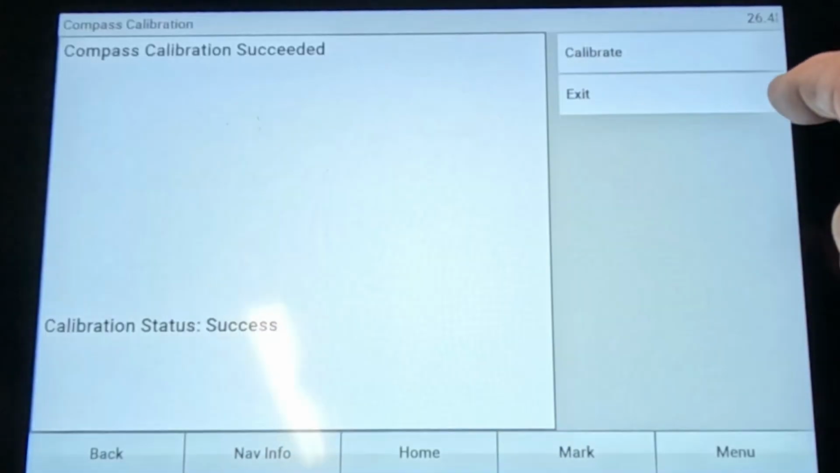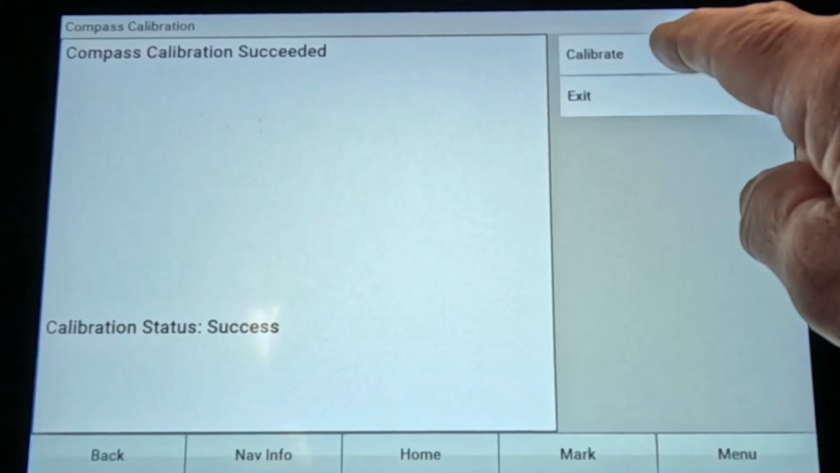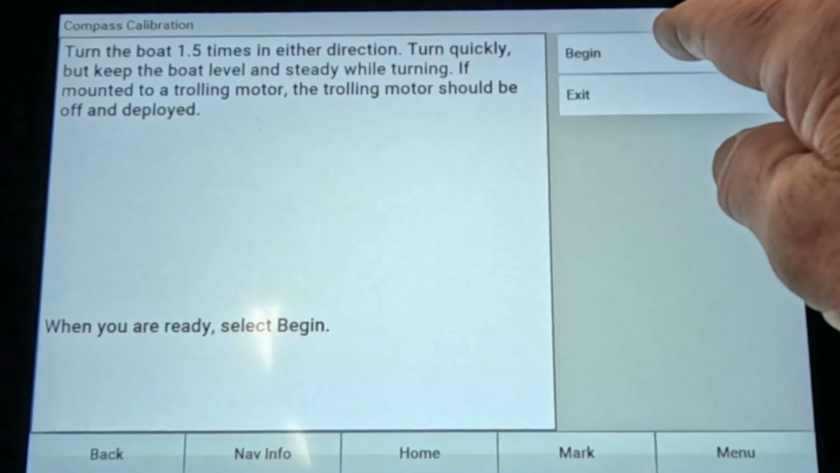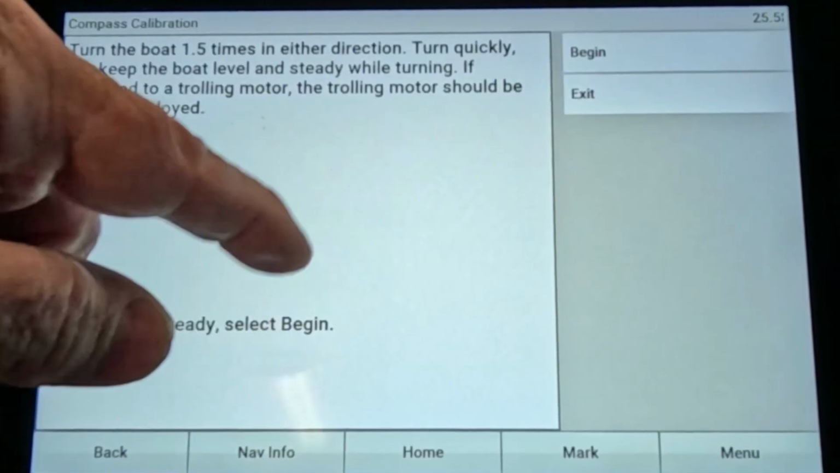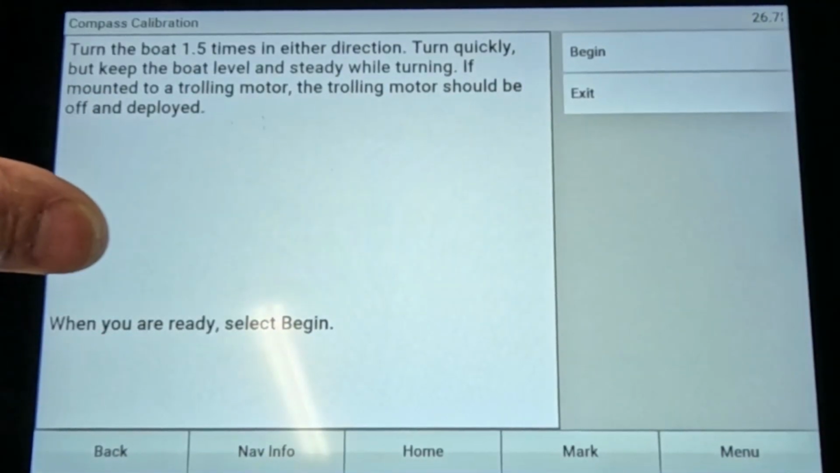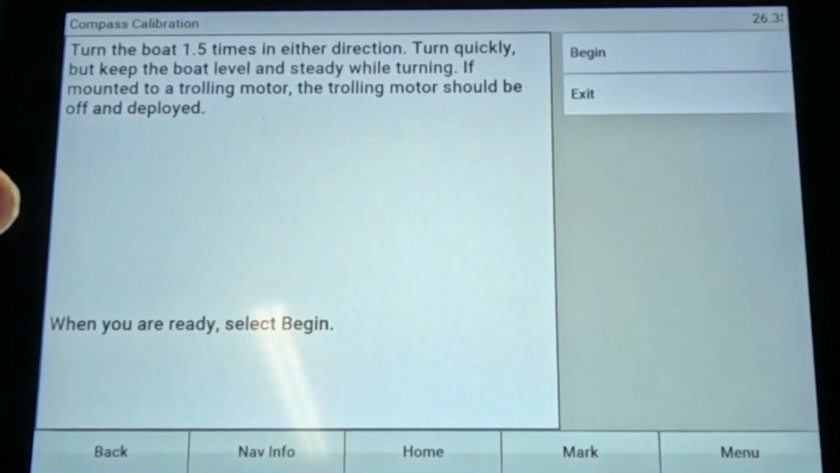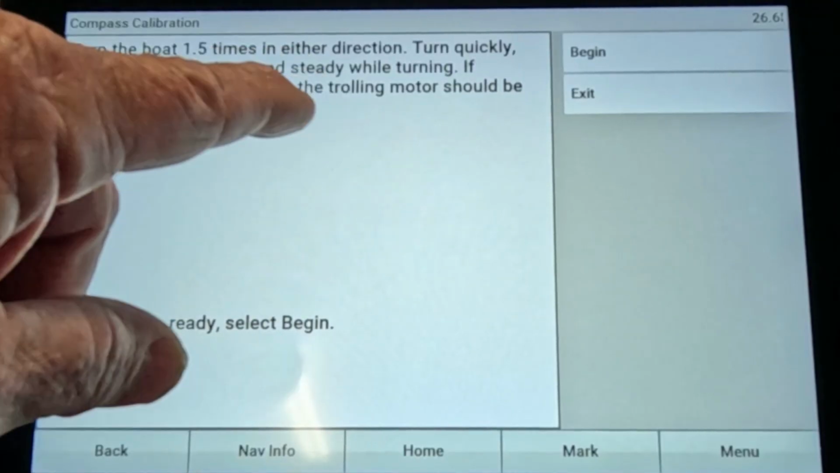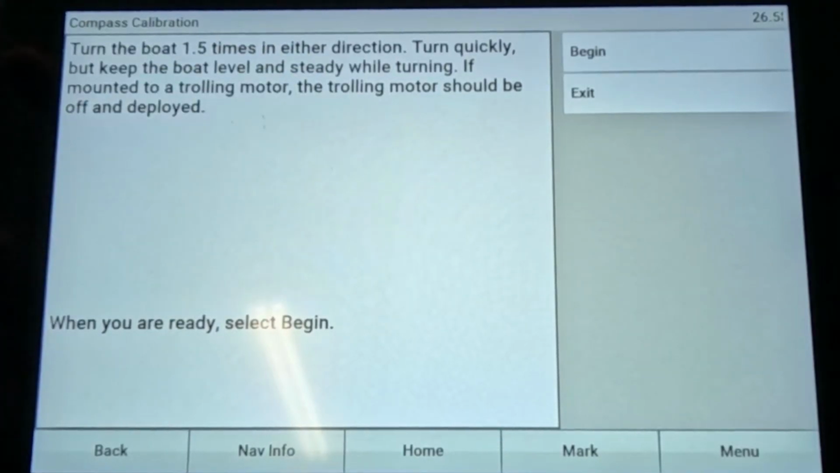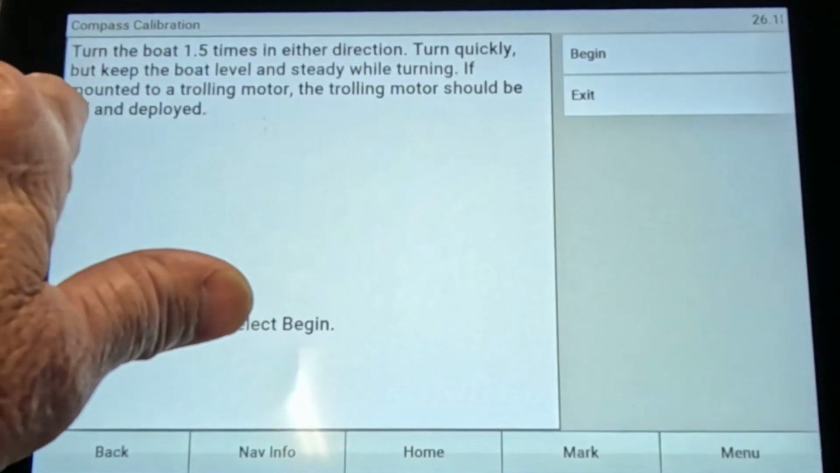Calibrate compass, you definitely want to calibrate that compass. It's not very hard at all. You hit the calibrate button. When you hit begin, it tells you to turn your boat around in a circle 1.5 times, and I found that it does better if you use your big motor. Leave that trolling motor turned off because the trolling motor creates a magnetic field, and what you're doing is calibrating the compass, which is a magnetic compass. So it tells you right here the trolling motor should be off and deployed.